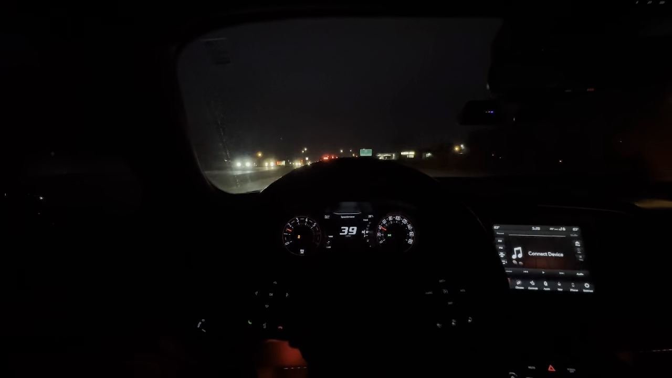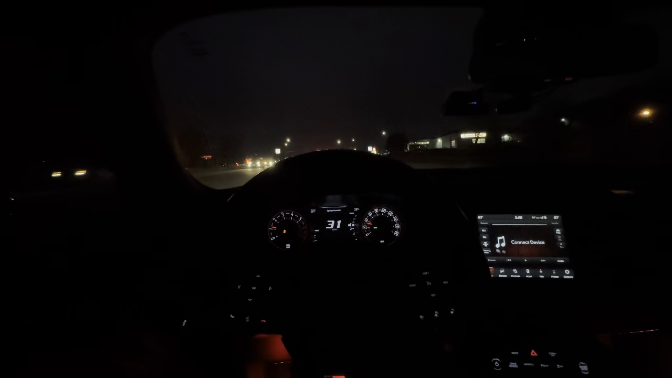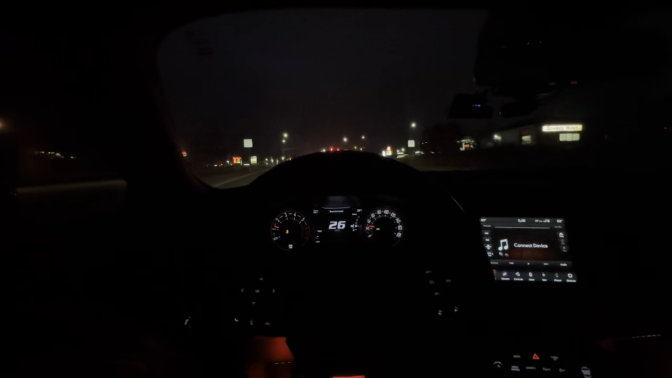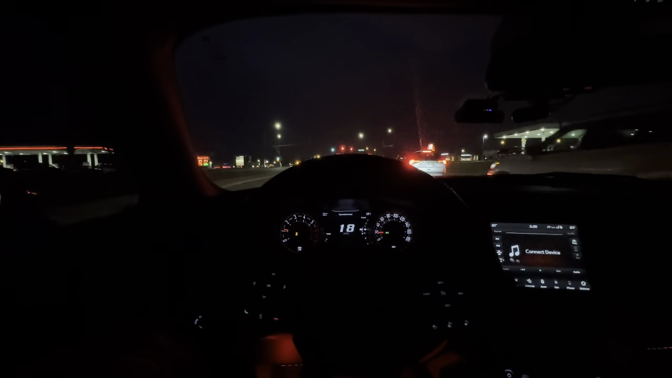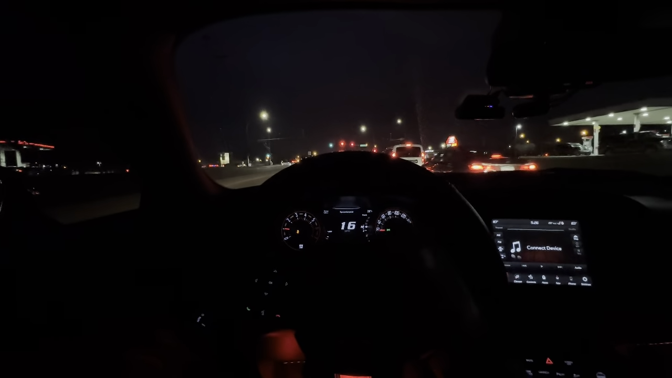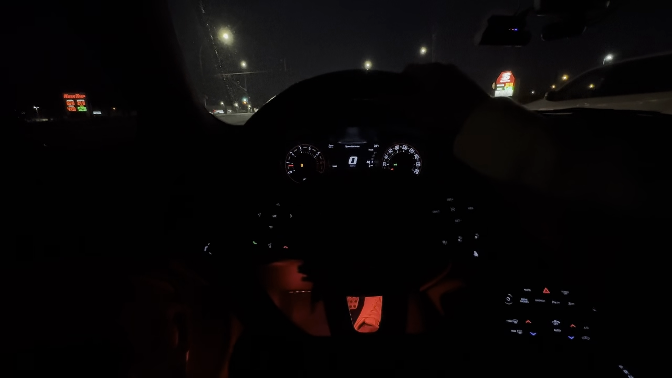And driving with the interior lighting makes the experience a lot better, trust me. What I do want to get though is on the steering wheel cover here, I want to get that SRT emblem lit up. What do you guys think? I personally like it. I think I'm gonna do it at some point in time. I just love how it looks.